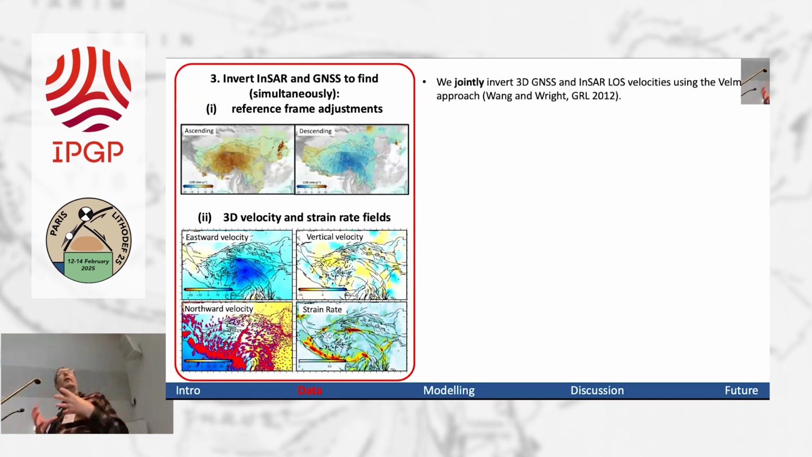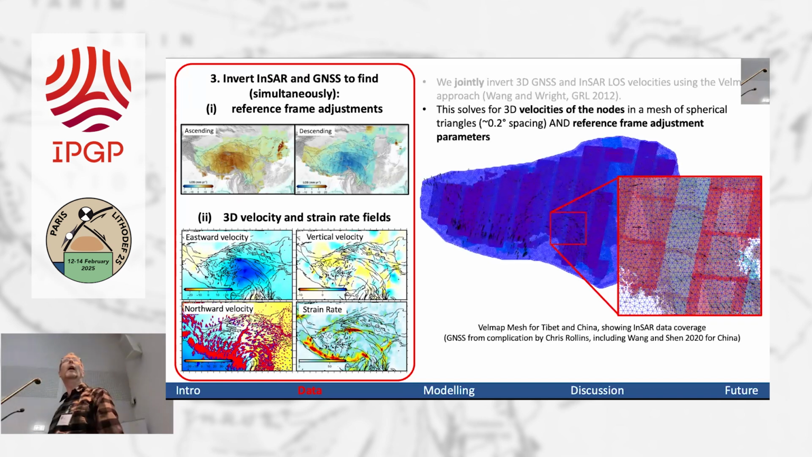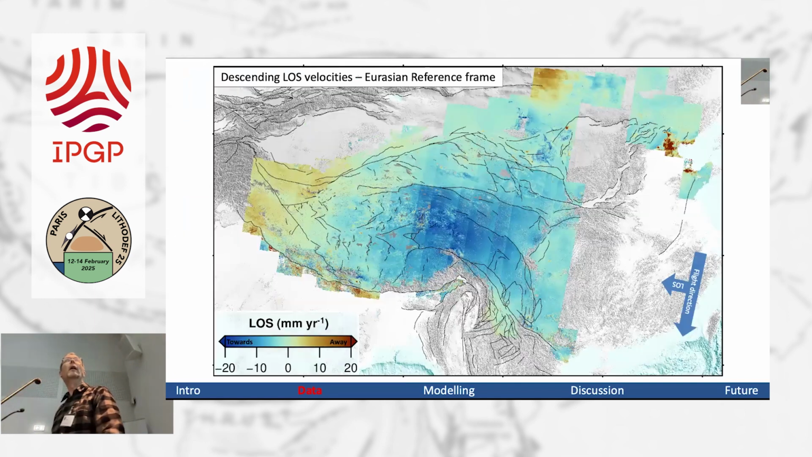We then tile those together with GNSS and some leveling data, actually for the vertical, using an approach we published back in 2012. The idea here is that we essentially solve the 3D velocities of the nodes in a mesh of spherical triangles. Those are about 0.2 degrees spacing. At the same time, we solve for reference frame adjustment parameters for each of the InSAR frames to try and tie it all together. That gives us these beautiful mosaics of interferograms.